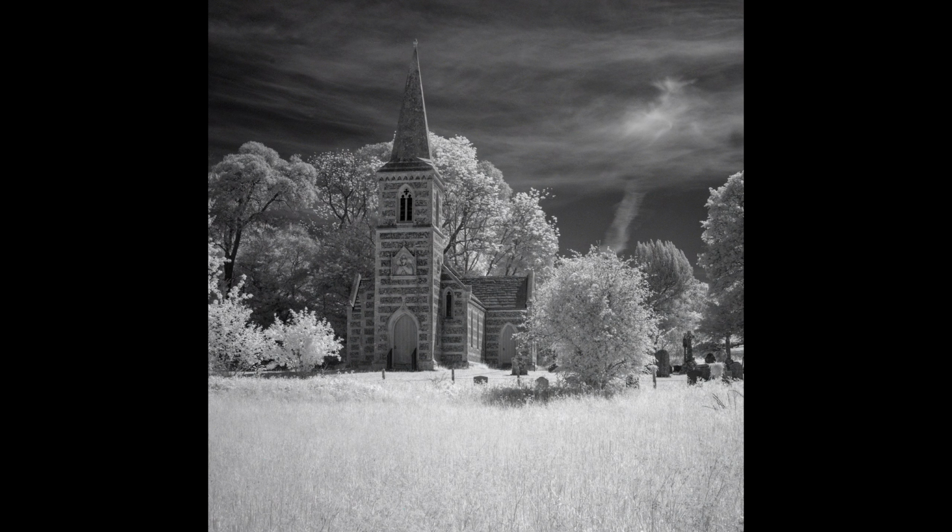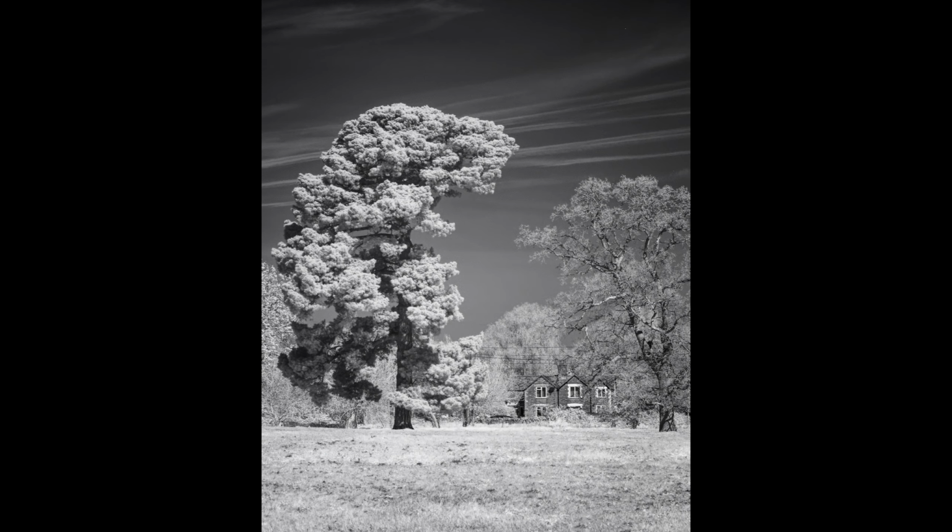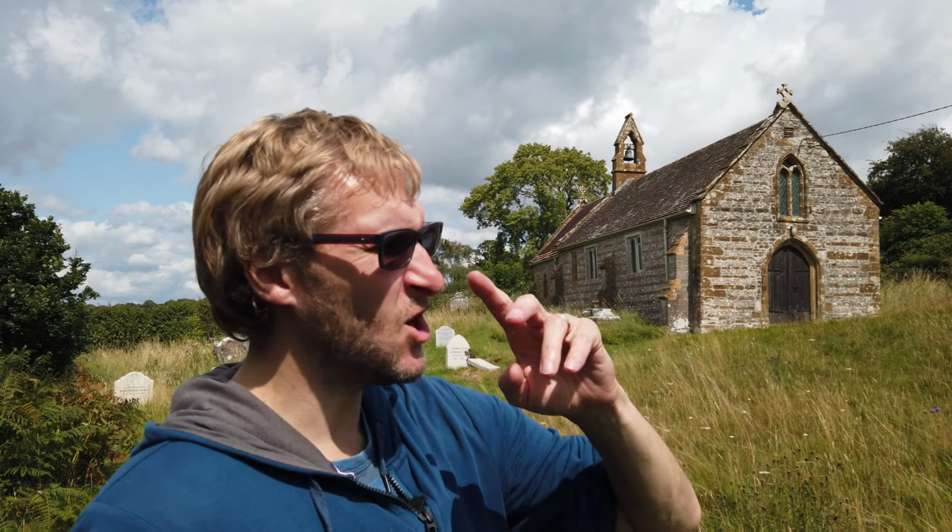And I touched on it earlier as well, but if you've got an interest in sky, it's amazing what infrared will do to it, as long as you don't capture too many of those ugly flares in the image. So it does great skies, great architecture, great structures. Yeah, it just makes you be a bit more creative as well sometimes. Sometimes when you look at a scene, you think, oh, that looks all right. And then if you take it in infrared, it could completely change the entire scene.